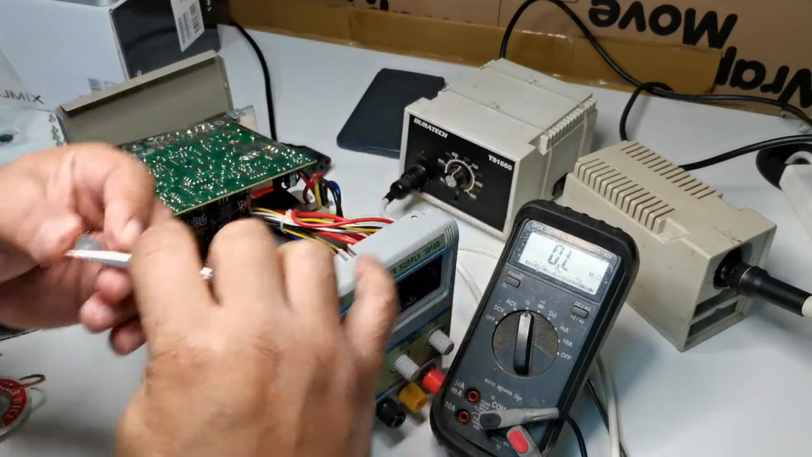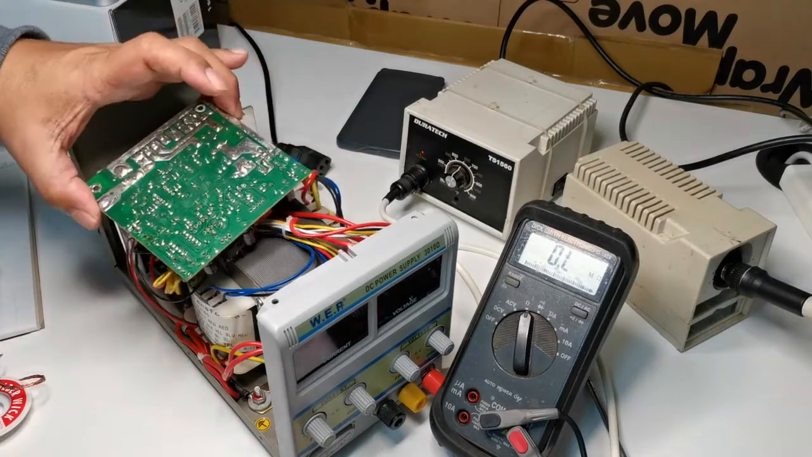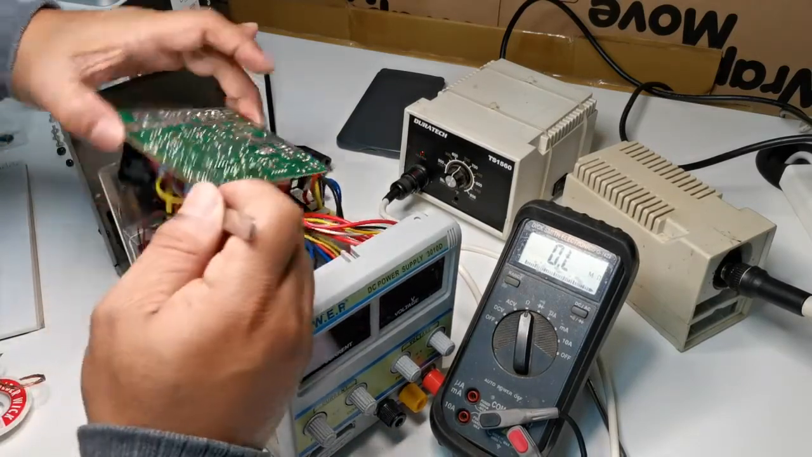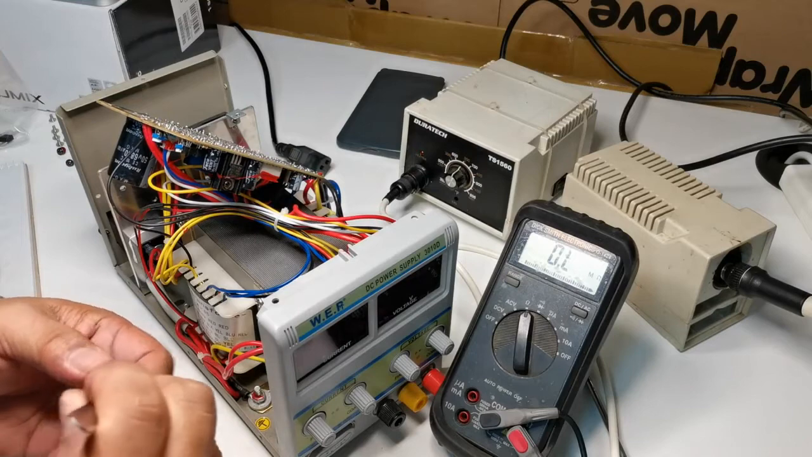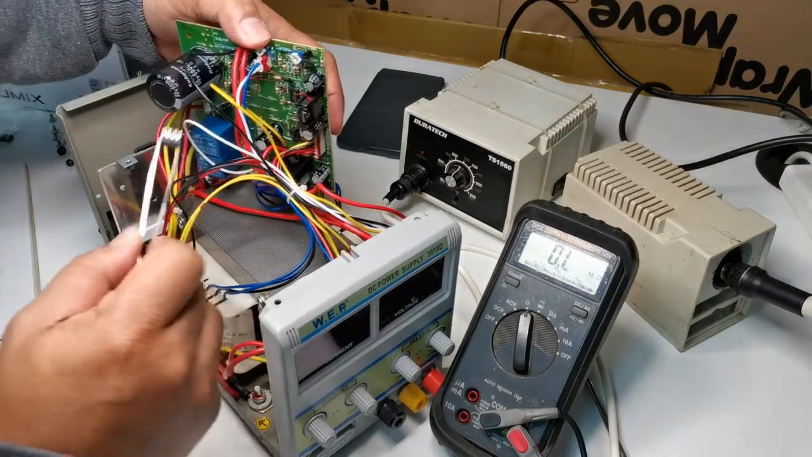Okay, I think that's all good. And now let's figure this one out first. Which one is pin 1? Okay, that's easy.